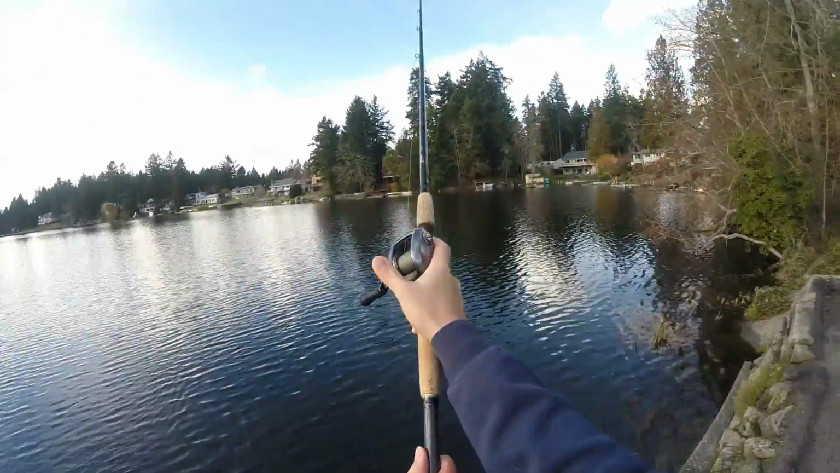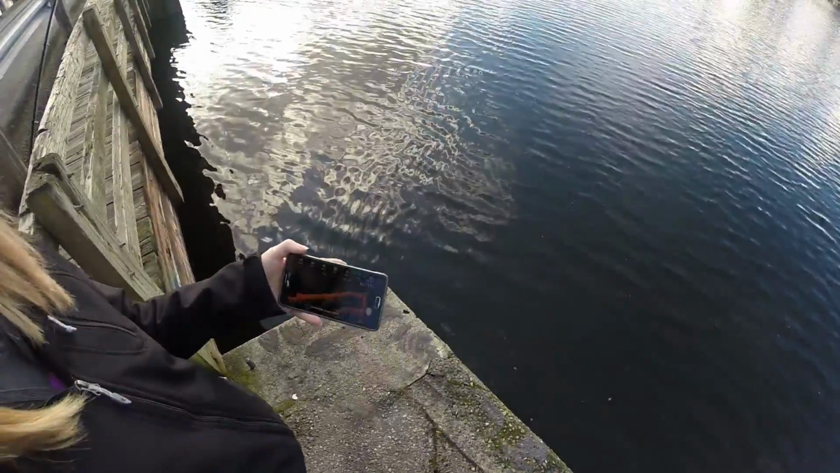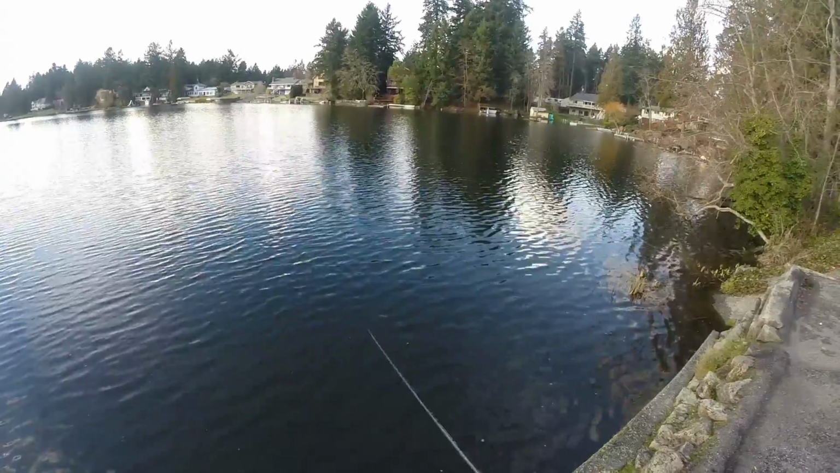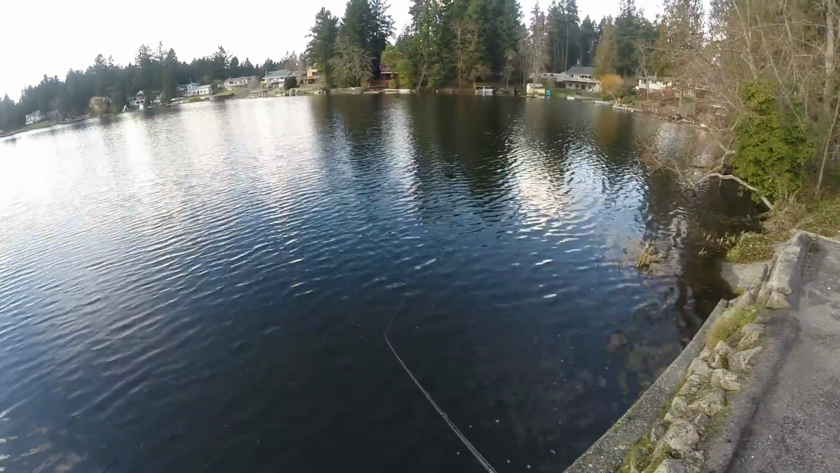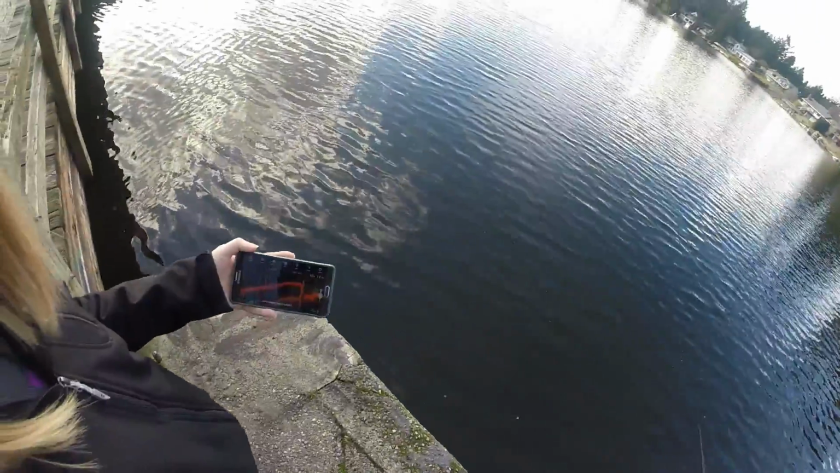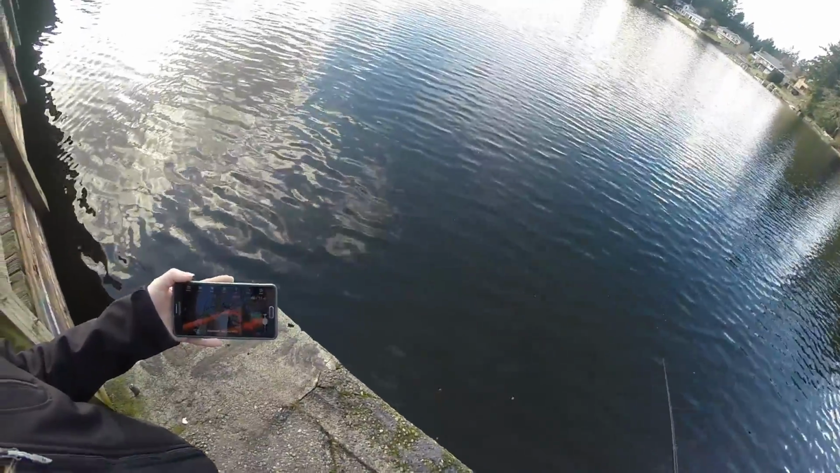So let's go ahead and throw it over there a bit, see what it's like. Okay, over there is about 17 feet, and that's not too far off of shore. So let's go ahead and reel it up a bit and see what it is. I reeled about 4 or 5 feet and went from about 17 to about 13 to 12 feet.